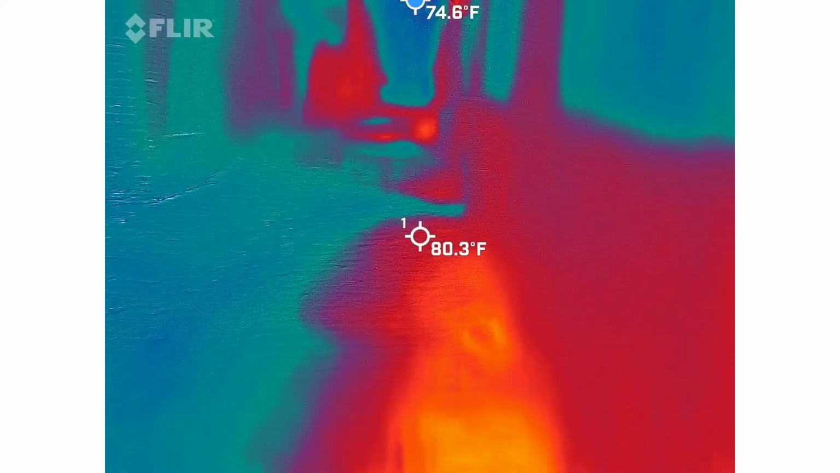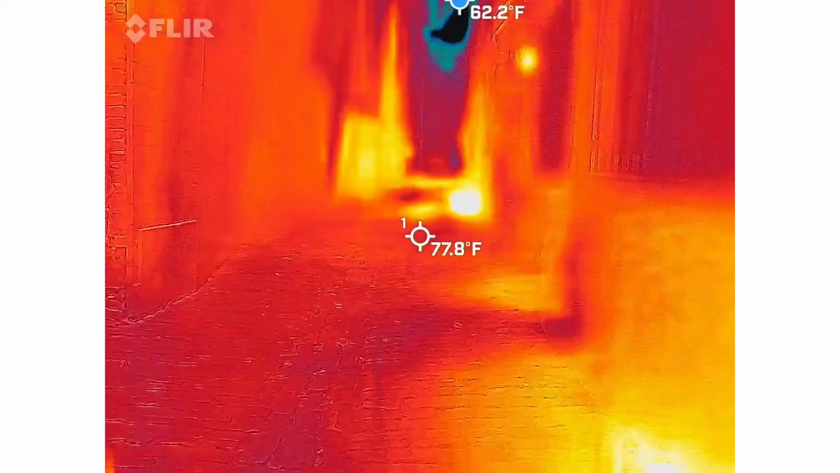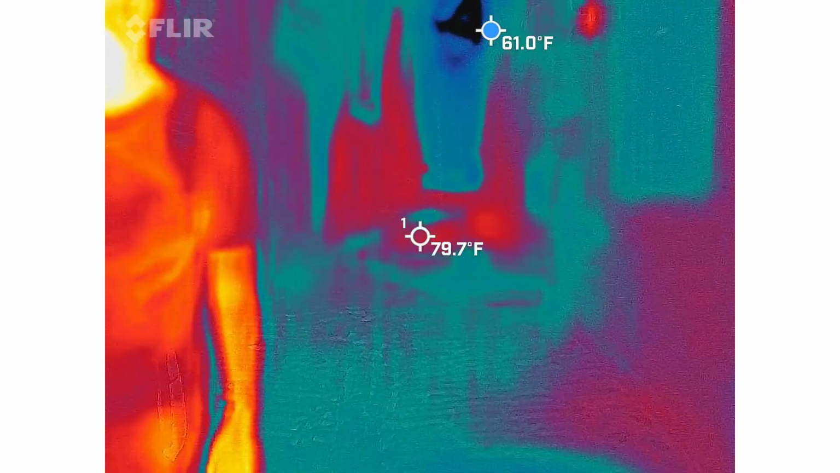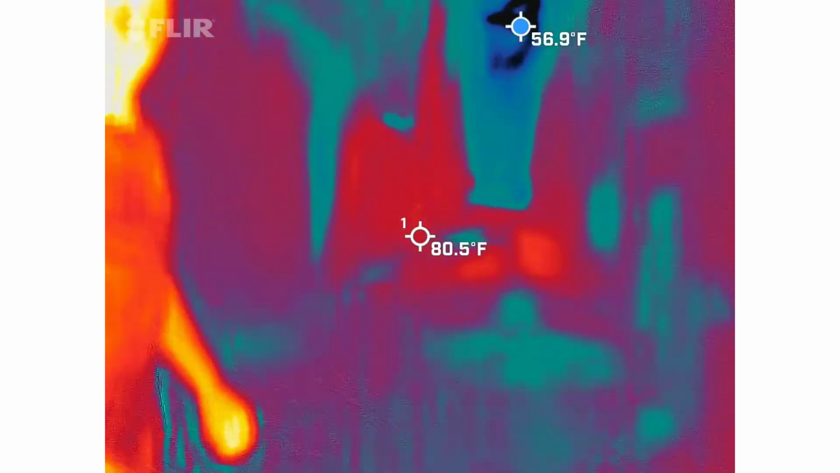Again, I splice them all together. The software to splice them is actually in the phone, so I start it when I get to the car, and it's done by the time I get home. So all I have to do is upload it to YouTube when I get to my office. And then the other camera that I have, that thing's crazy.